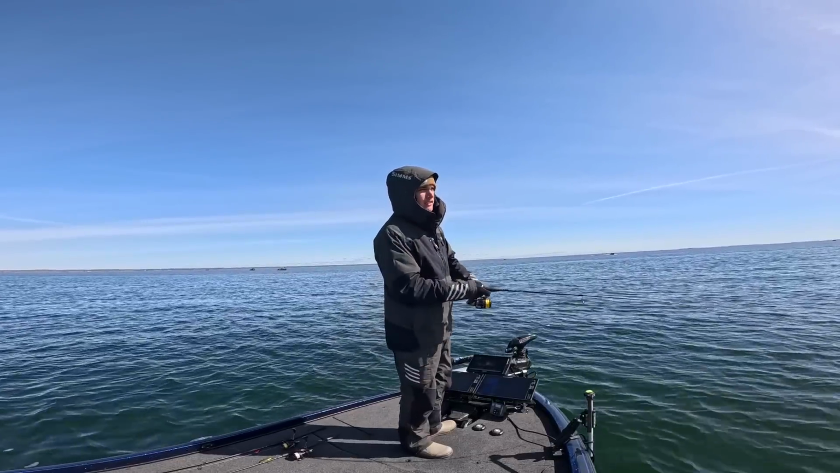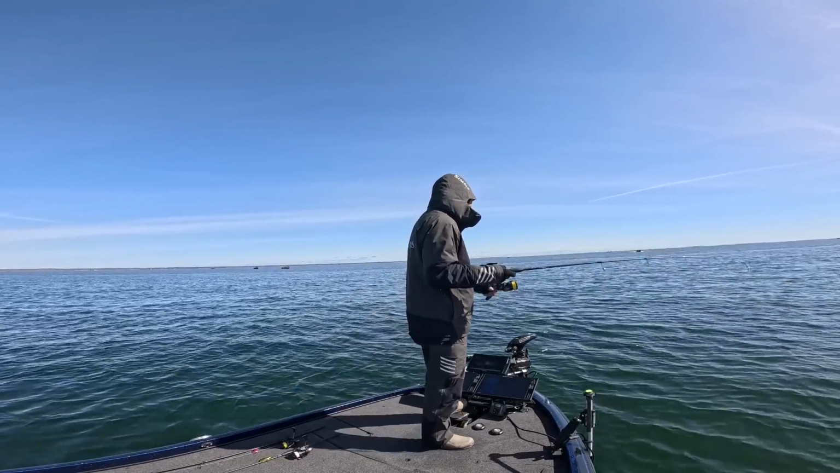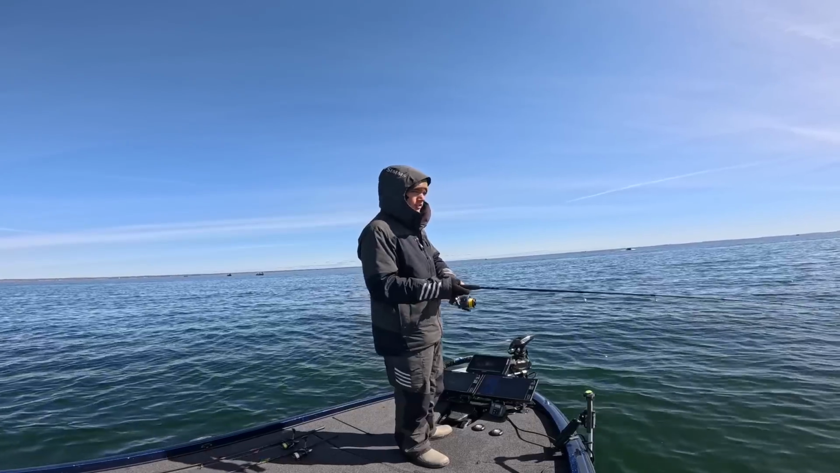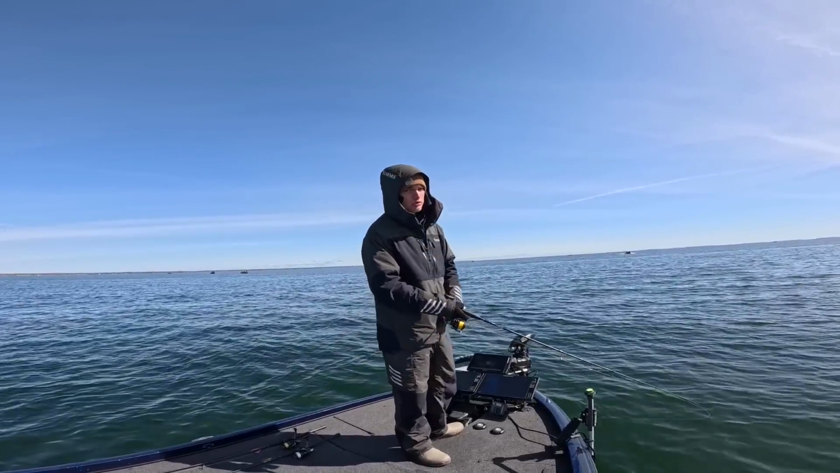All right, we're on. That did not take long again. Finally on a real nice pod of fish here. These ones are playing as well. We got boats cruising all over the place.